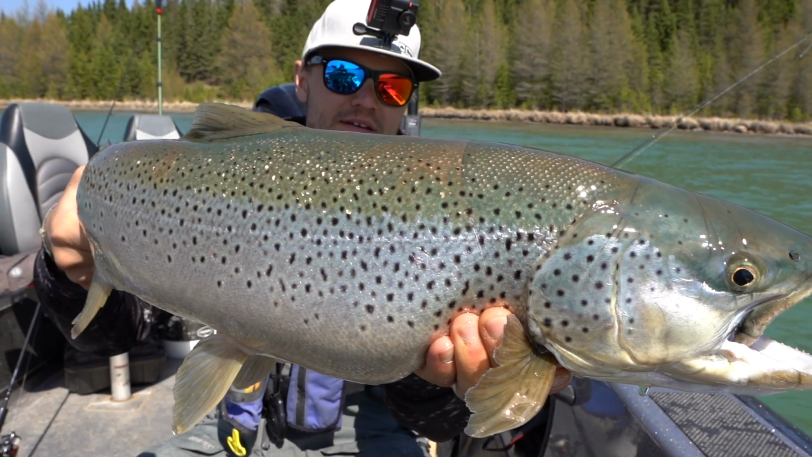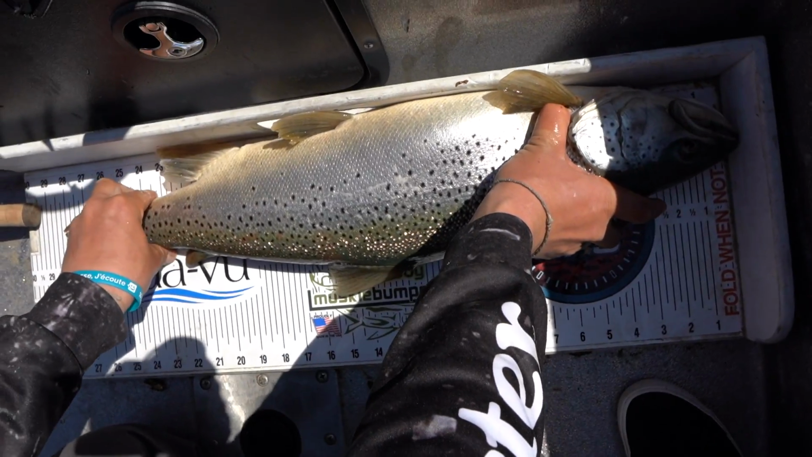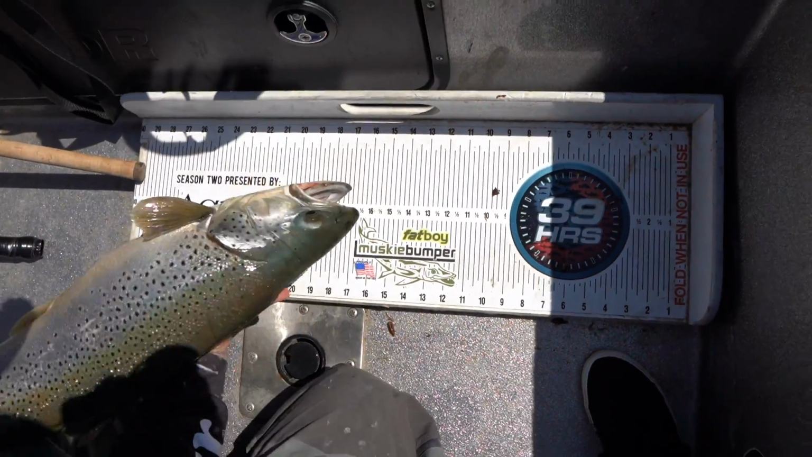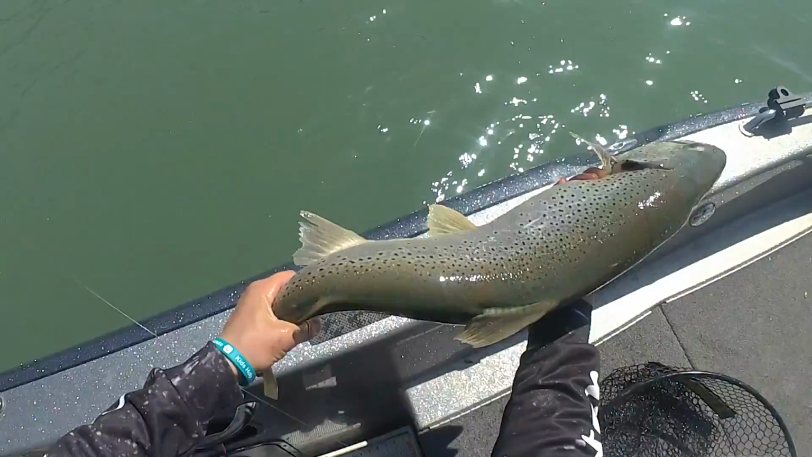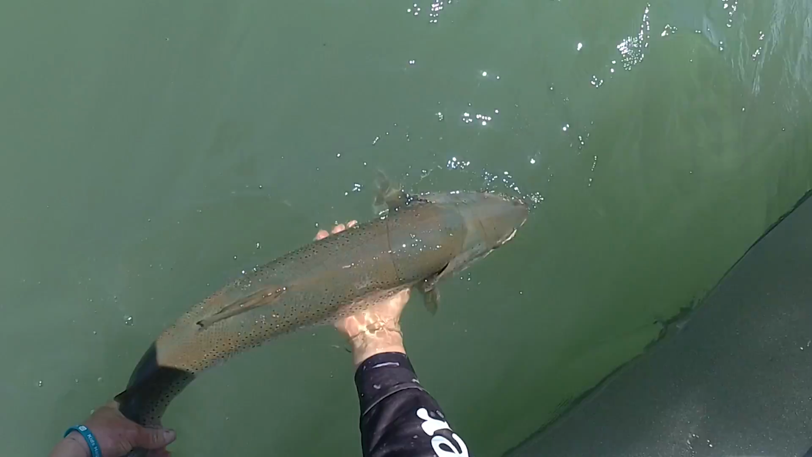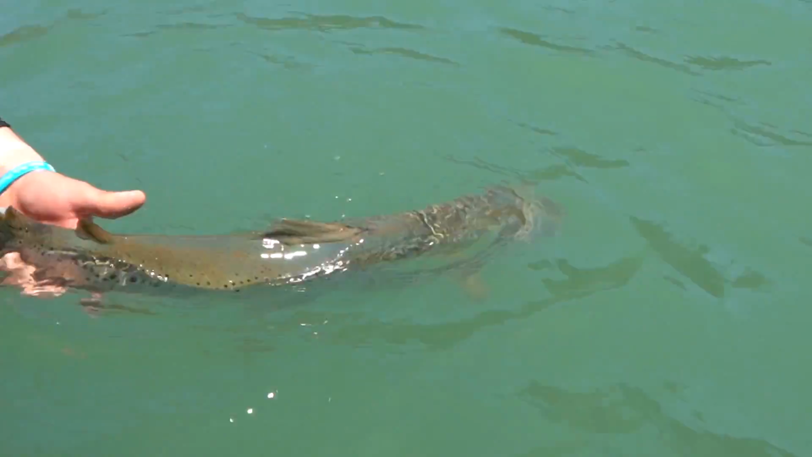Oh. How is it more colorful than the male? Okay. Mouth is closed? Yeah? 28 and a quarter or 28? As long as you got a shot there. I got to get her in the water. Okay, we'll get a perfect release on this one. The female partner to the 27 and a half male that Michelle caught about an hour ago. Ready, girl? Here she goes.